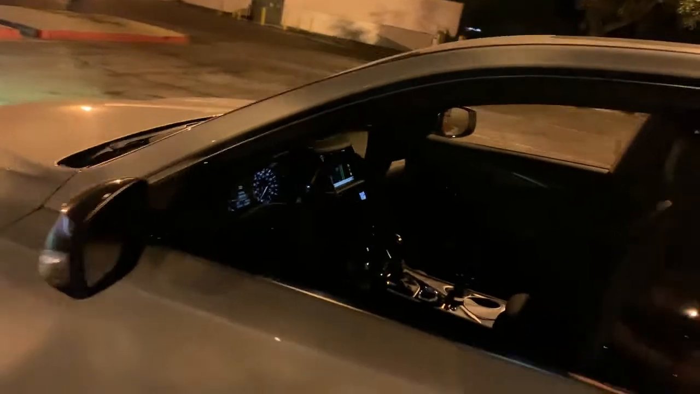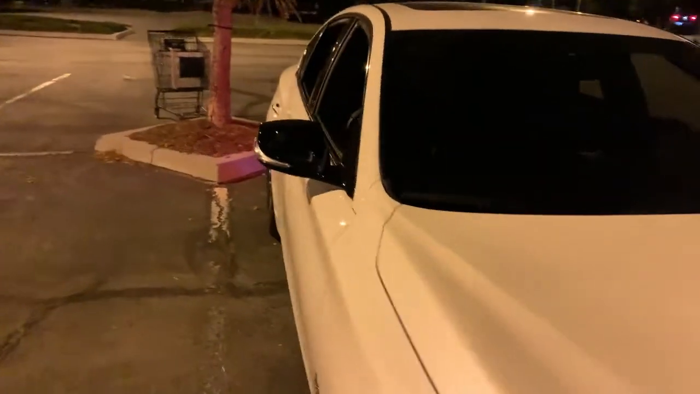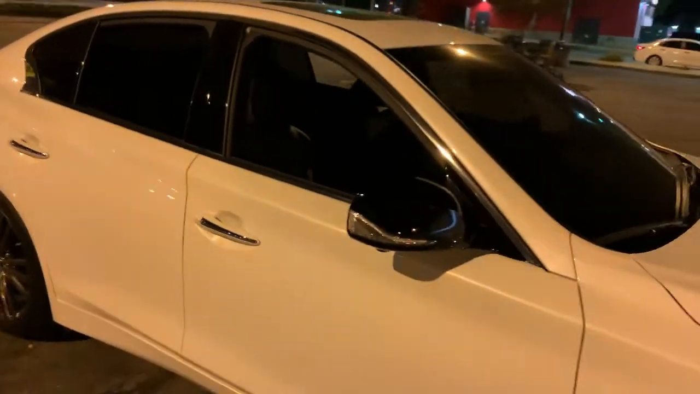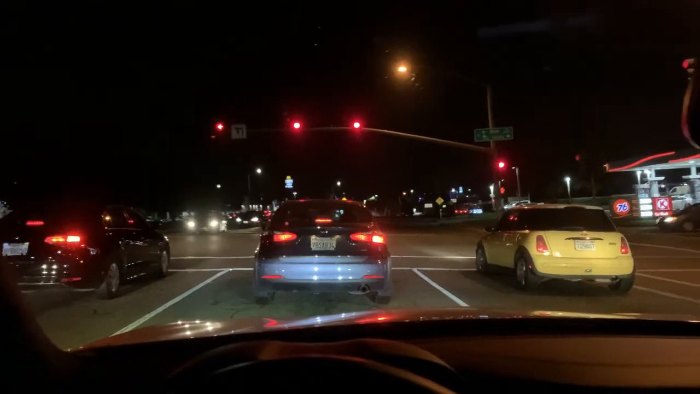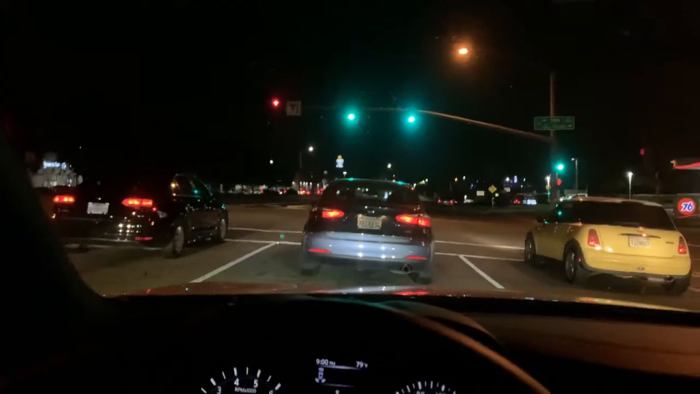All the windows roll down. Choose your fighter. Slightly inspired. Fight.